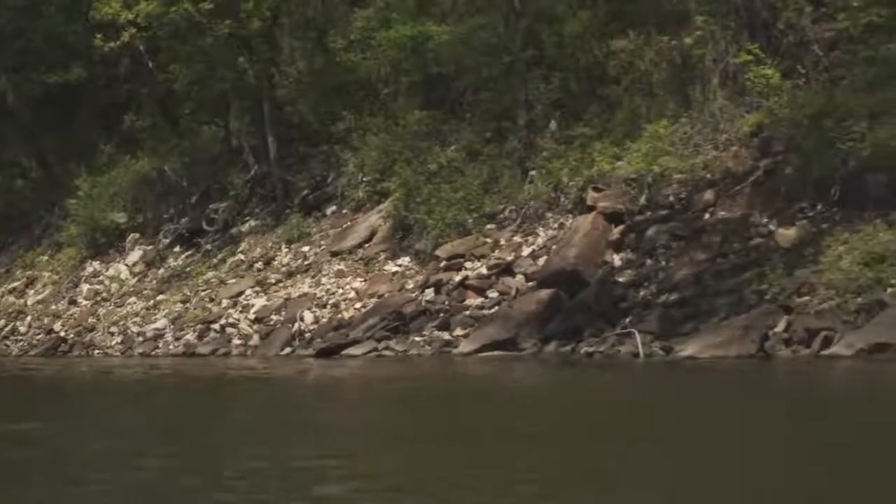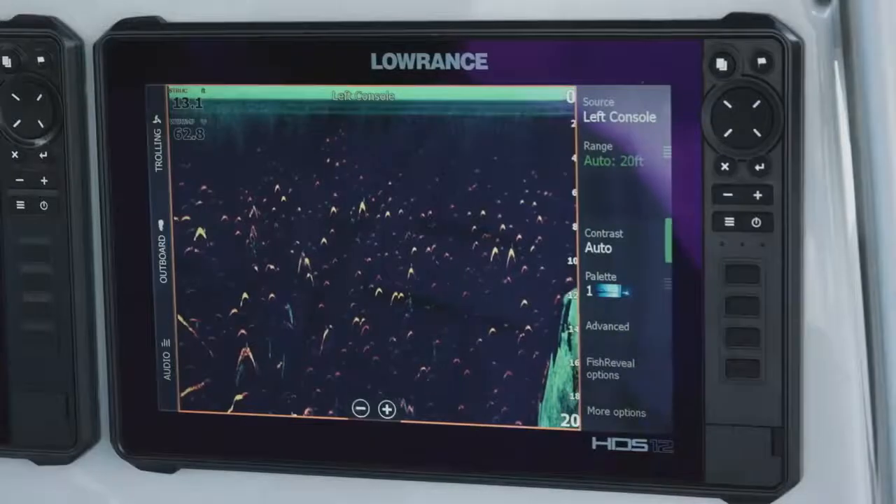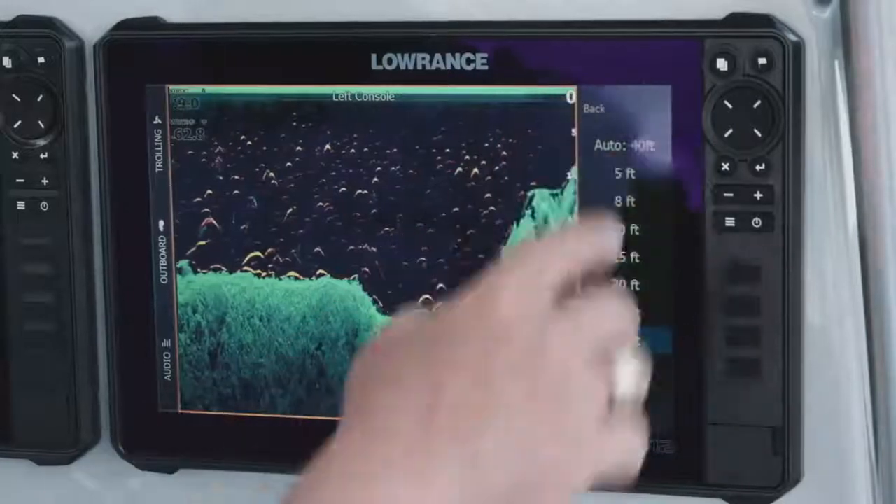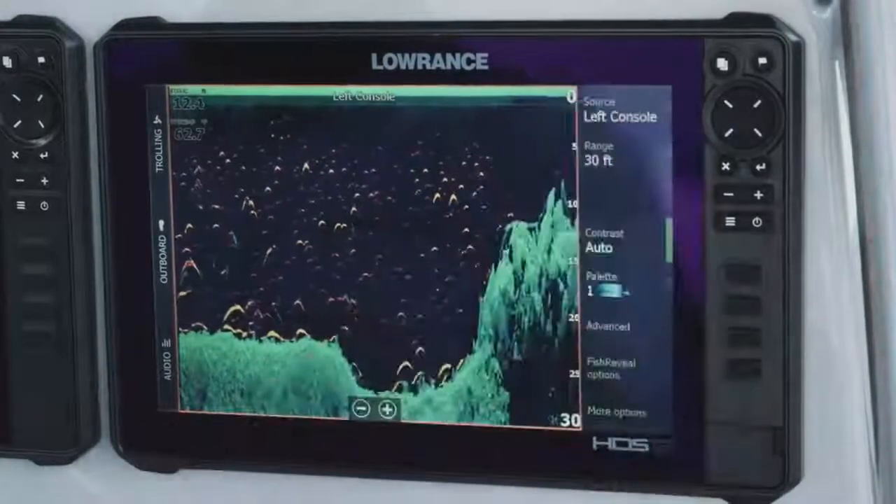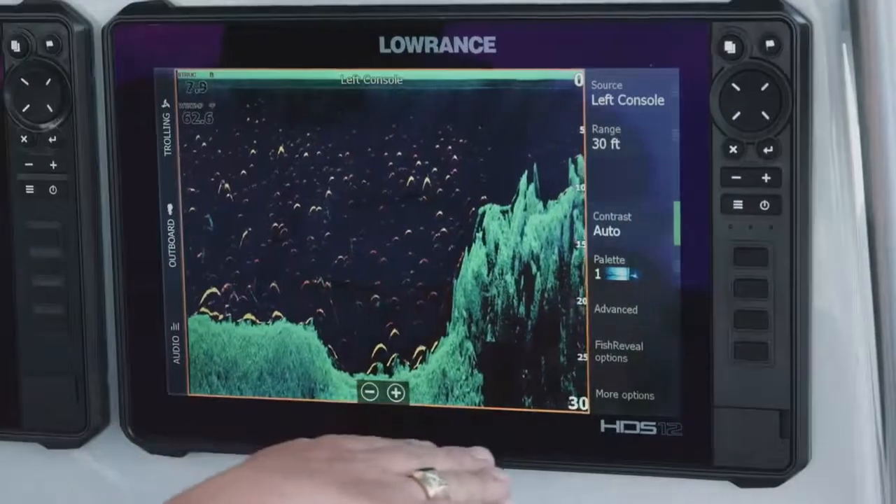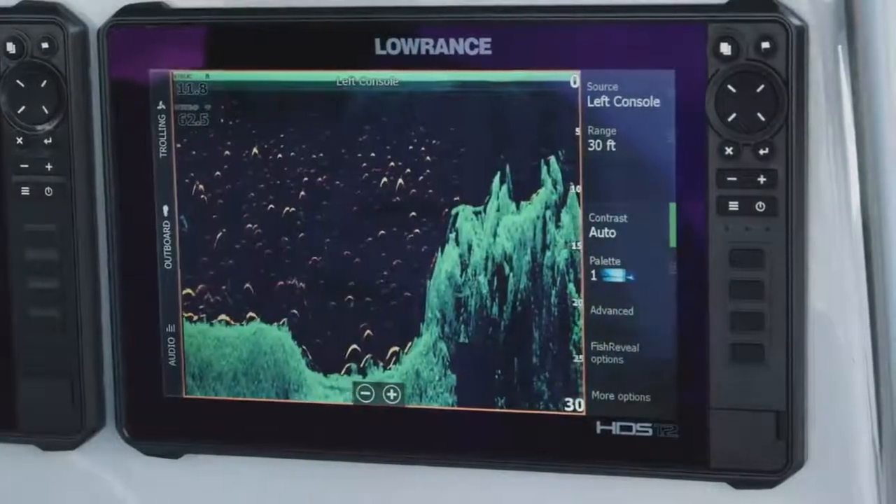As you can see, we're coming up on this pillar that I was talking about, this big rock outcropping. You can see my auto range is jumping. I'm gonna go ahead and just put us back here at 40 feet so you can see the whole thing. You can see the bottom, you can see the jump. We'll actually change it a little bit to 30 feet right there. But you can see how high up out of the water that comes. We come from the river channel, which is almost 30 feet deep, and we come up to right around 5 feet of water.